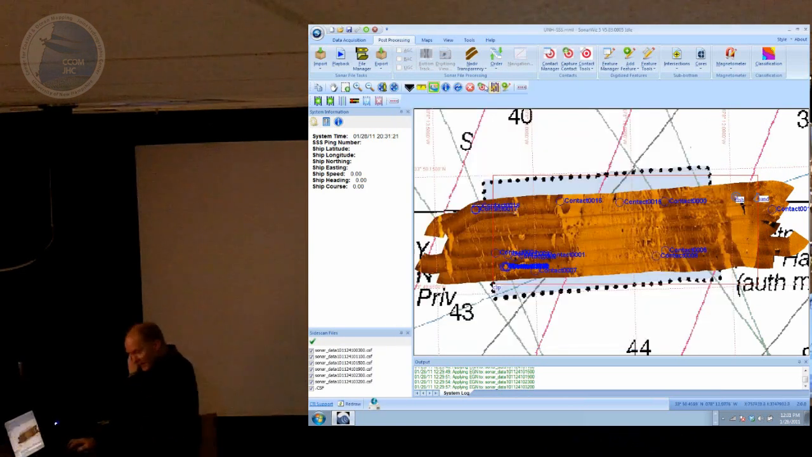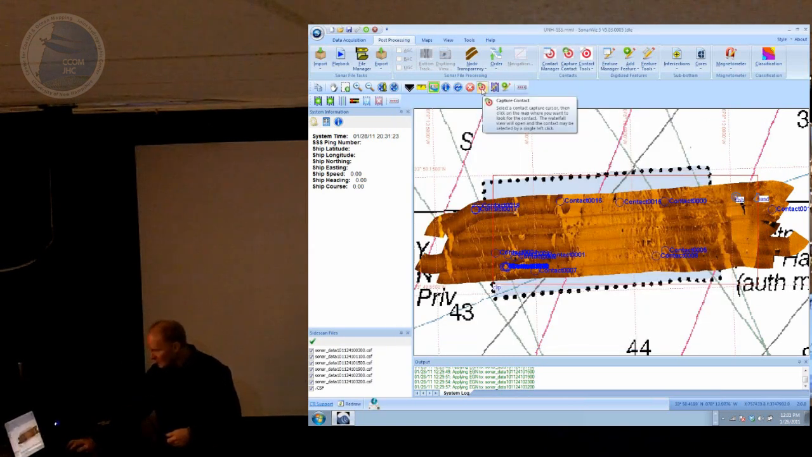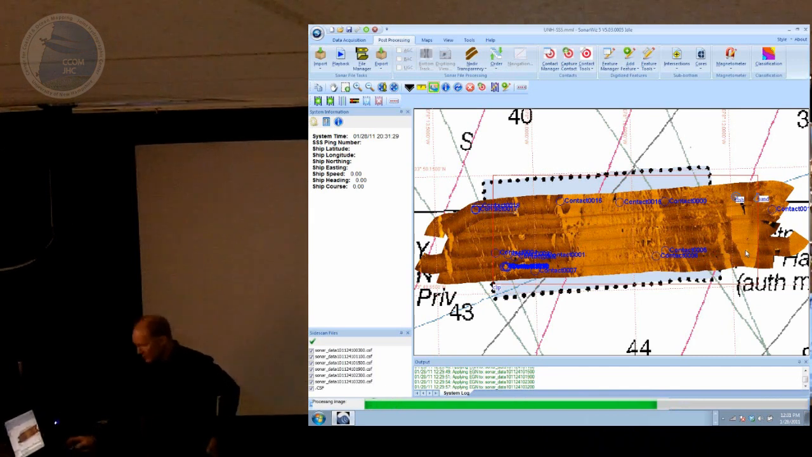Now, how did I start this whole process? Well, if I wanted to capture a contact, the way you start is you pick up this capture contact tool, and you can just look at something on the mosaic. So here's something of interest right here. Here's a little blob. Let's go see what that is.